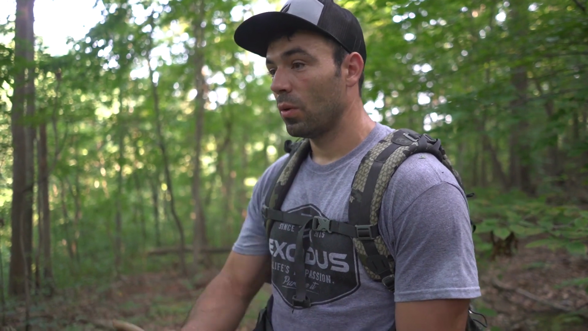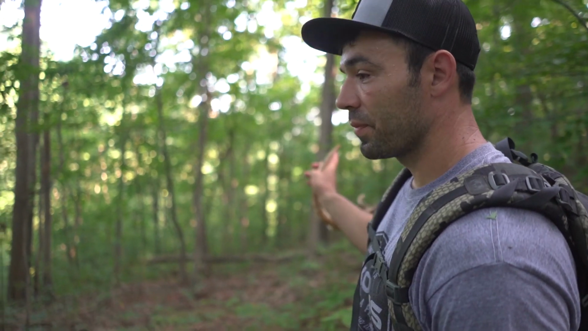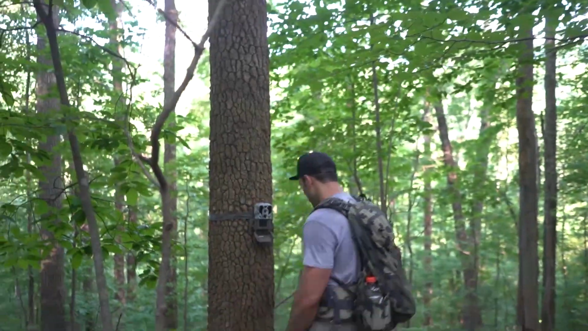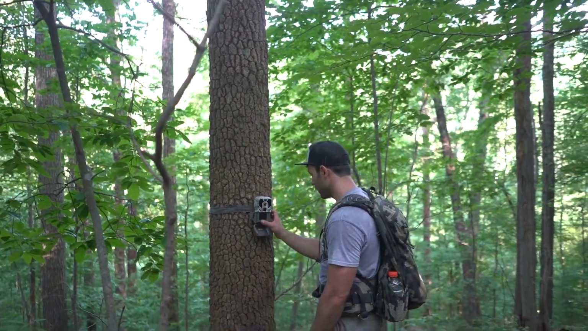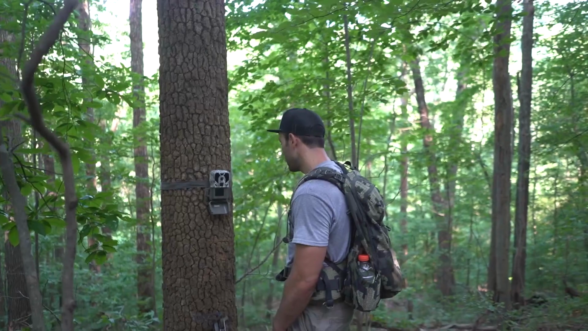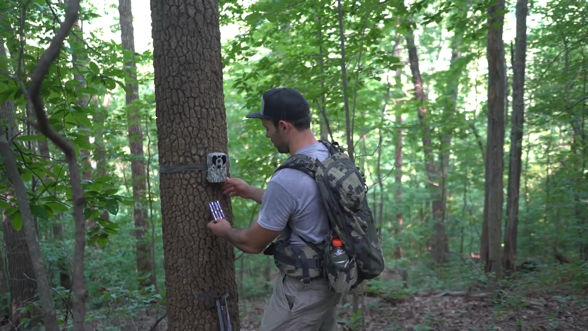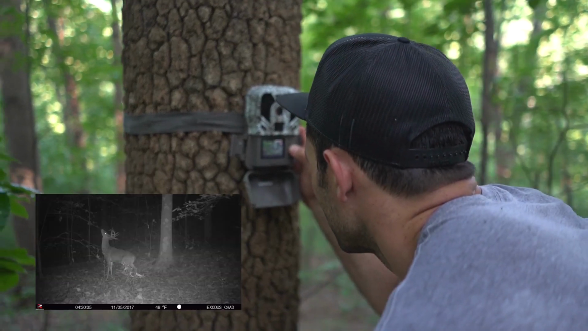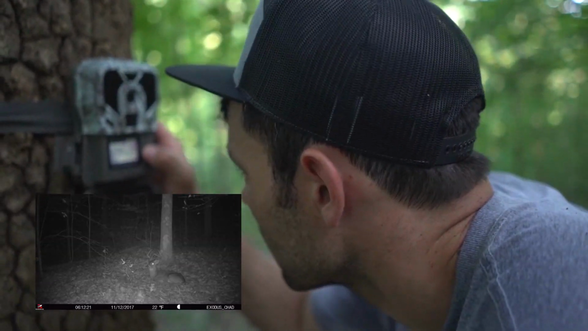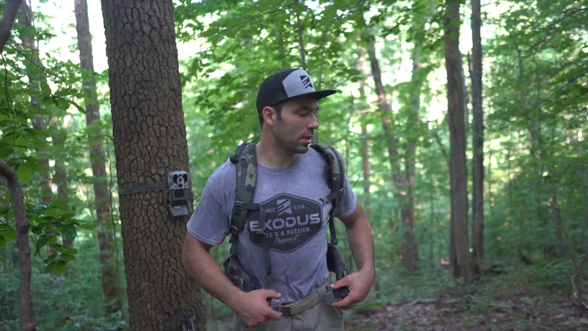So we followed this bench up. We're gonna wrap around this point to go back on top of that ridge to get into a saddle. And just walking through here, actually looking for more sheds, I looked up, and boom, on the trees a lift too. So I had my bearings. I think I had my bearings a little bit backwards here, so kind of surprised. But there's always been good deer in here.